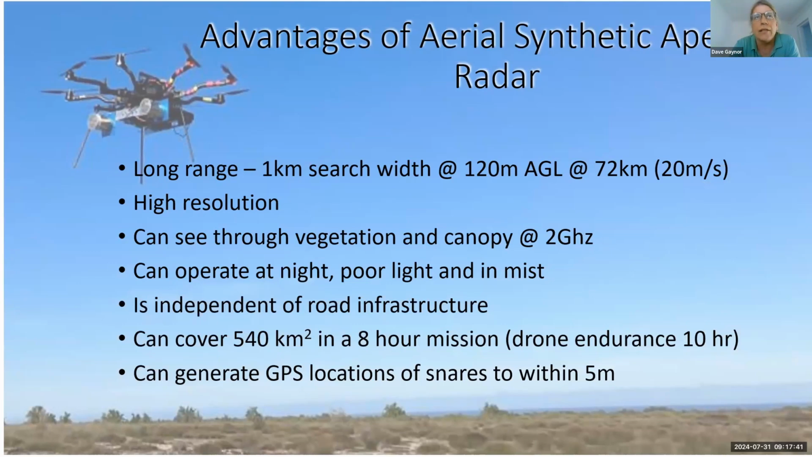So you can send up a drone at 120 meters, and eventually you'll be able to fly at 135 kilometers an hour. The synthetic aperture radar works at 2 gigahertz, which means it can penetrate canopies. It obviously can't penetrate the trunks of trees, but it can penetrate canopies, and it can operate at night, in poor light, and in mist. And suddenly you're independent of road infrastructure, and you can cover large areas.